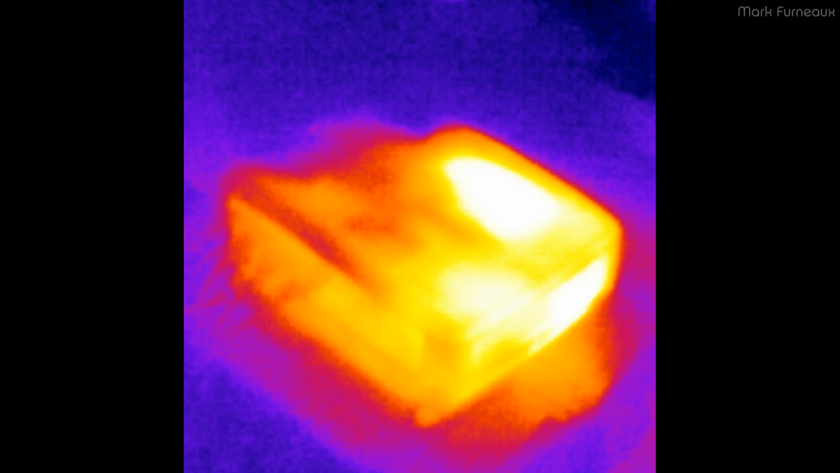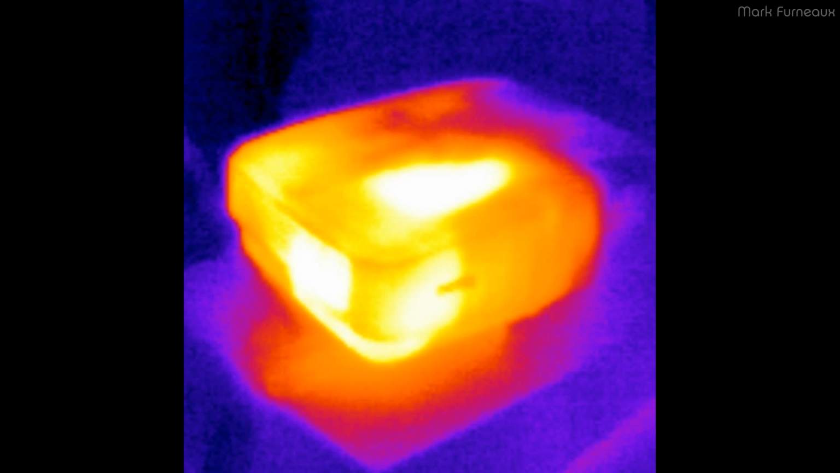This is the exact same projector after running for about an hour or so. So you can see clearly the exhaust vent is on the lower right there. So that's obviously where most of the heat is, and the bulb is obviously near the front there. And this is the front angle. So you can see the BenQ logo in the front there.